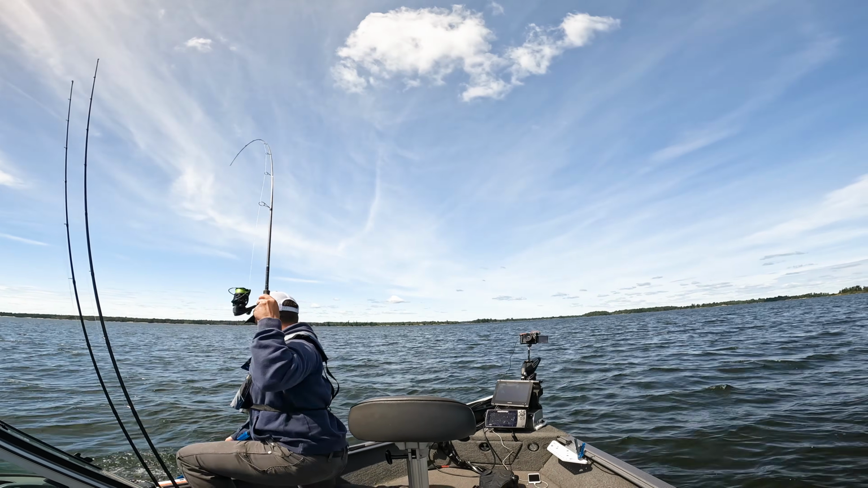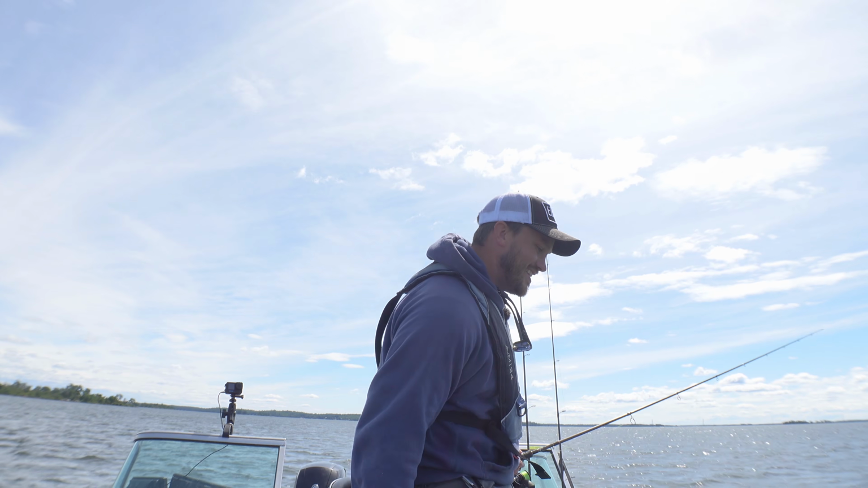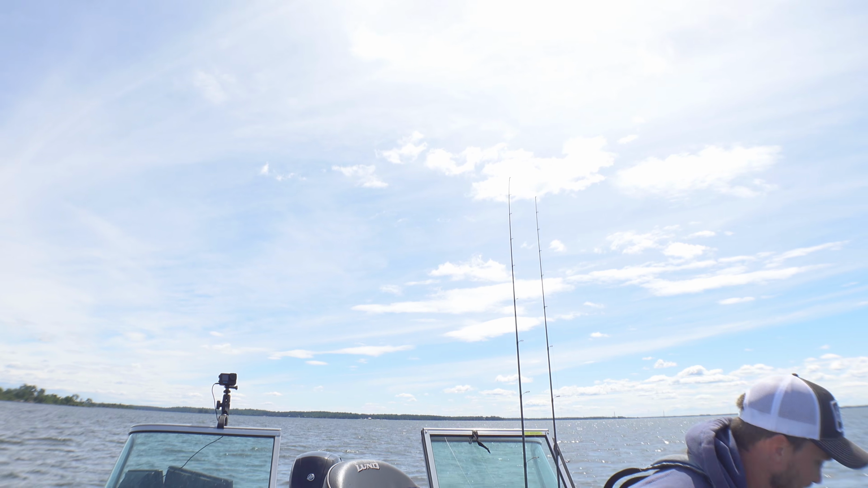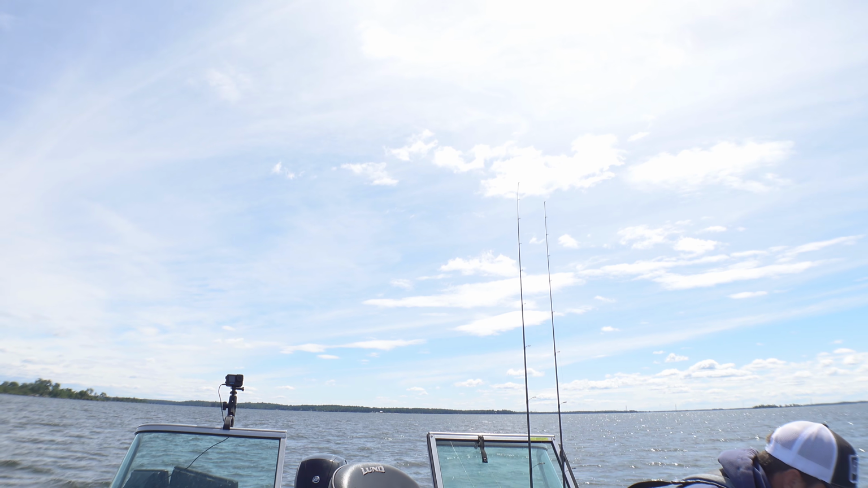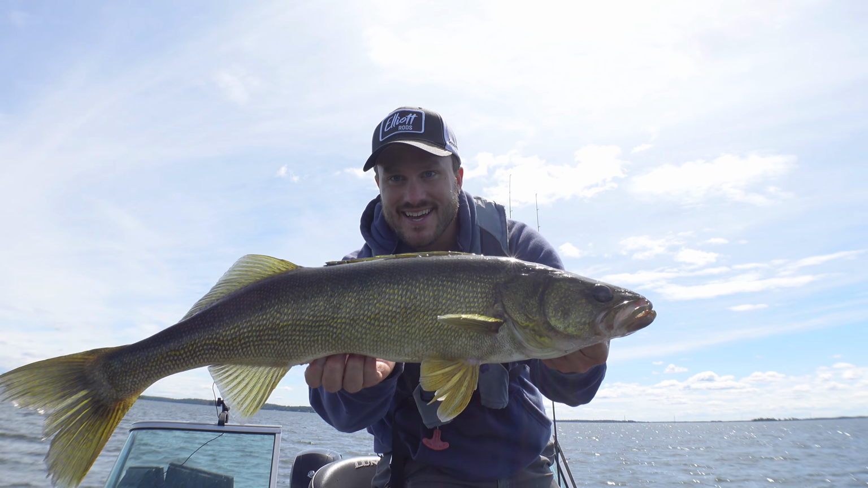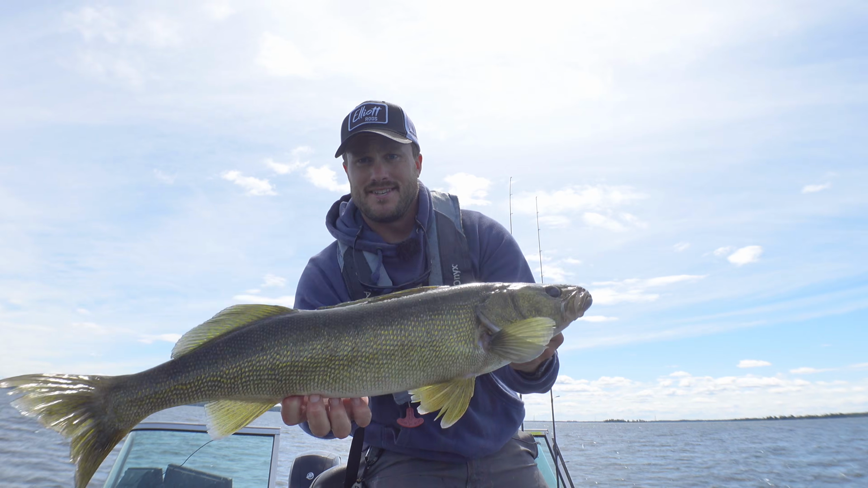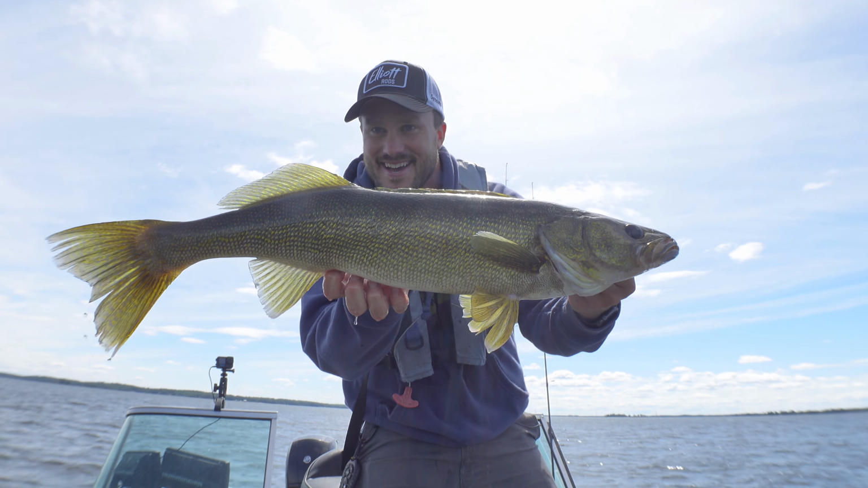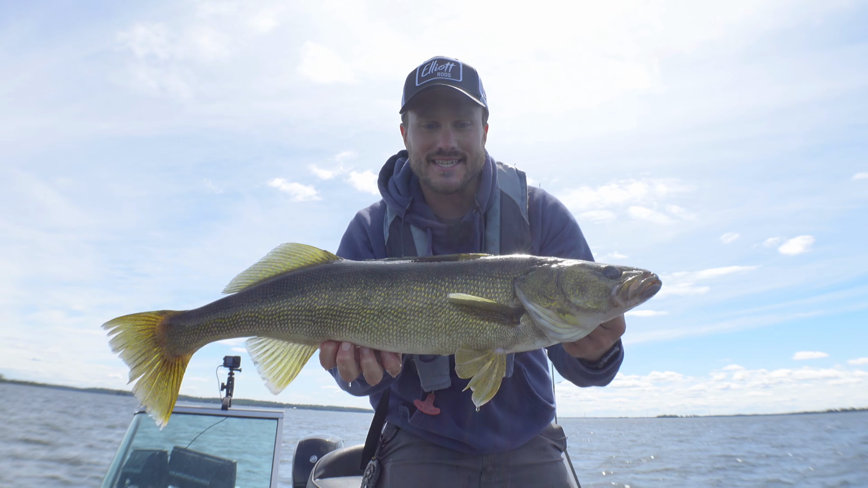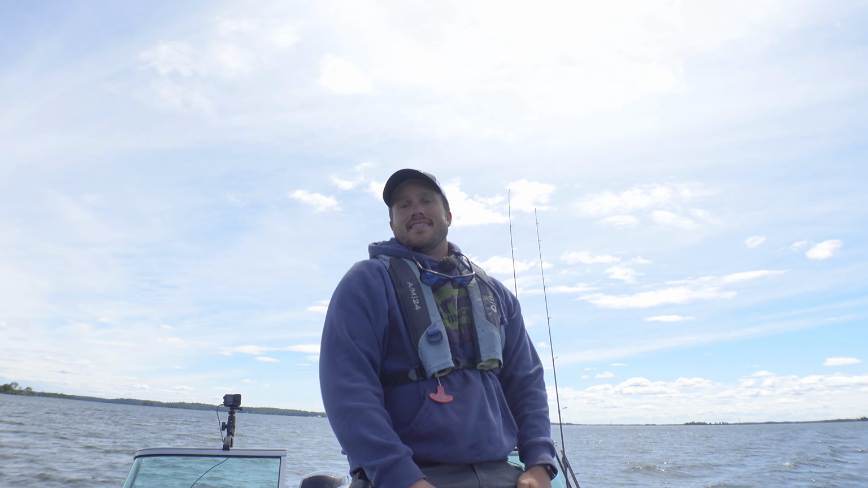Come on. Yes. Oh, this is so cool. That's a big fish. That is what we are out here looking for, is fish like this. Oh, sweet. I'm gonna go put it quick on the bump board. 29.5. These Rainy Lake walleyes are so fun. Suspended. I knew if you could just get a bait around them that they would eat.